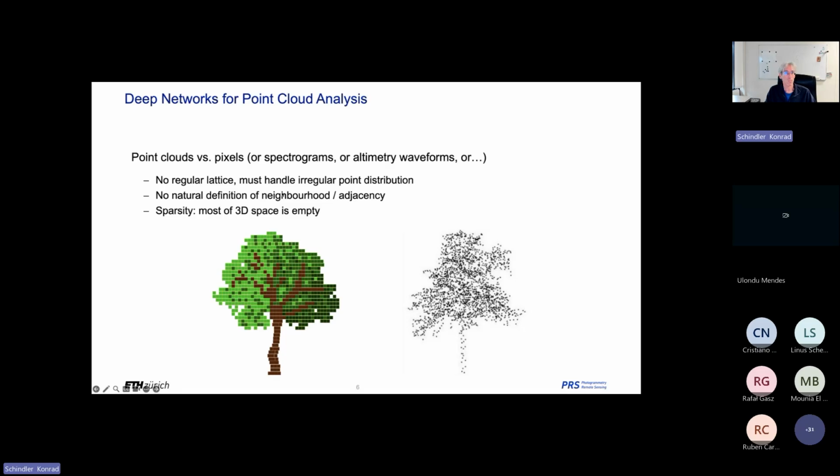But all these have in common that they are a regular lattice. They are this raster of regularly spaced, completely sampled pixels. And that is not what you get from 3D. In 3D, the points are irregularly spaced. So the distance between two neighboring points is not always the same. In fact, it's not even clear who are the neighbors of a point. It's just a mass of points distributed in space.